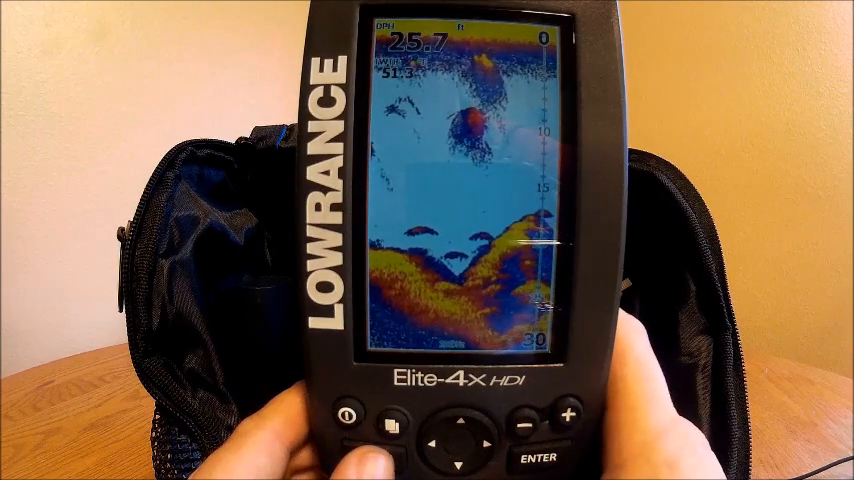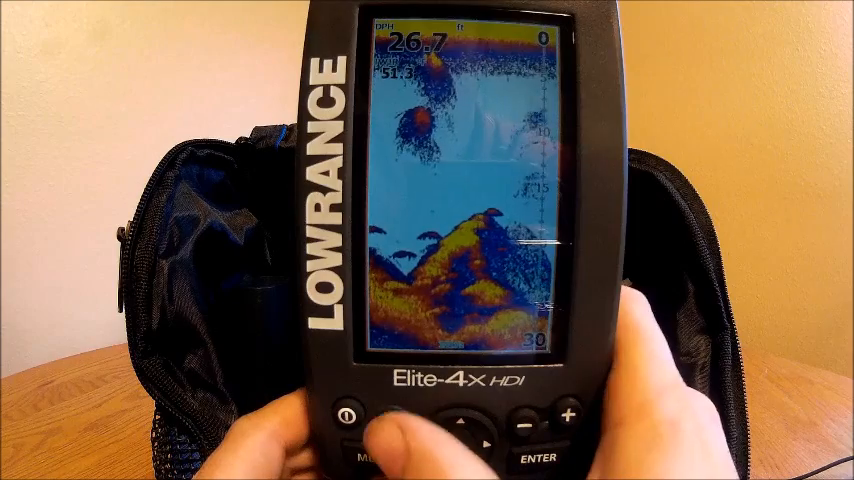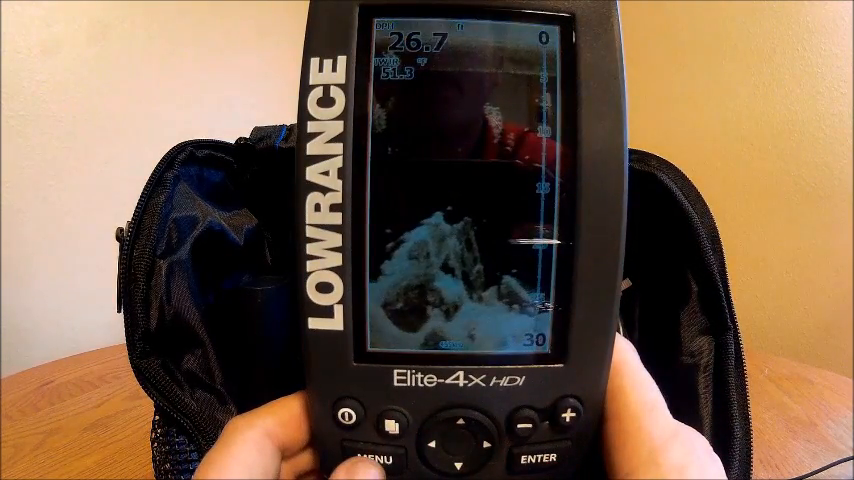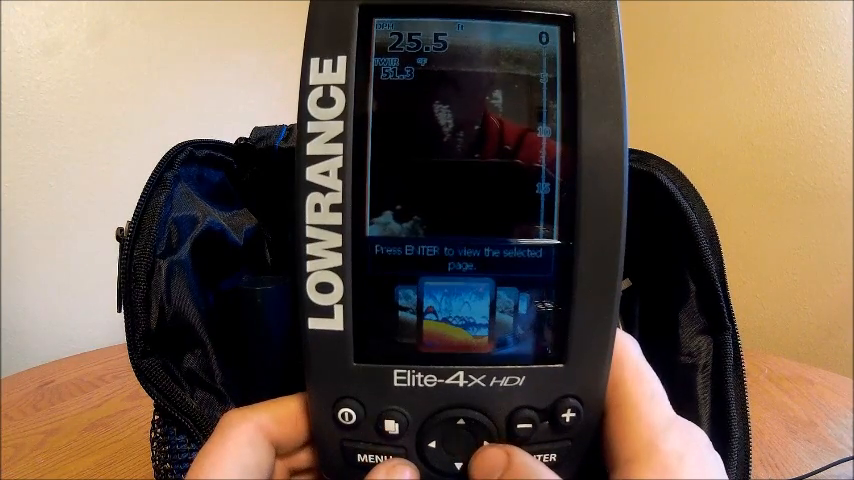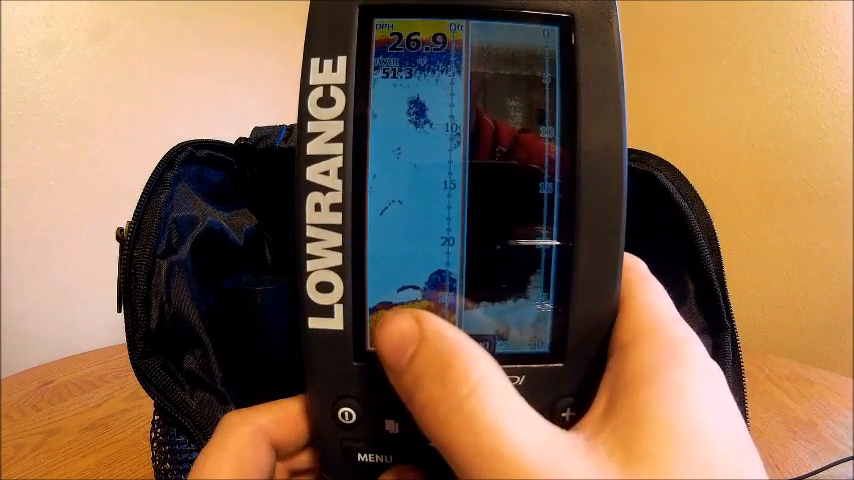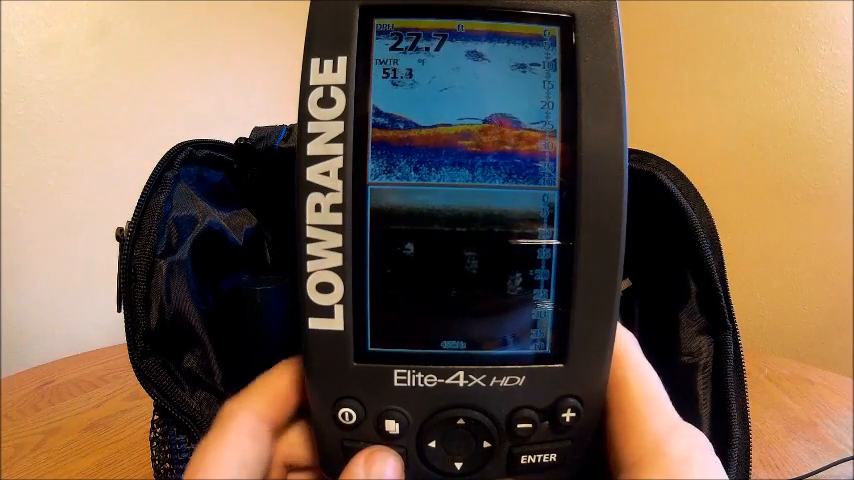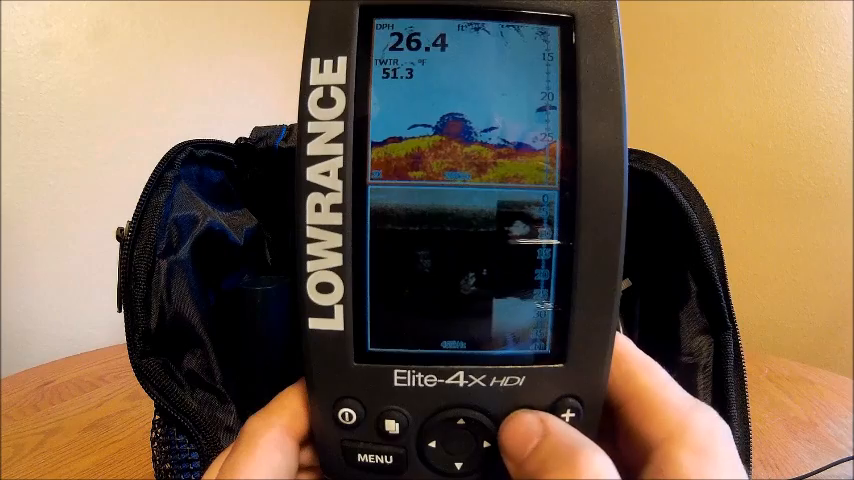One of the big major things I didn't go over is this right here is your pages. You can push this button here, and this is down scan. So you got your down scan overlay right here. Push it again, regular sonar, and then you can also do split. So you got down scan and you got sonar, and there's also a horizontal. Now if I push the zoom button, I'm only zooming in on my sonar.